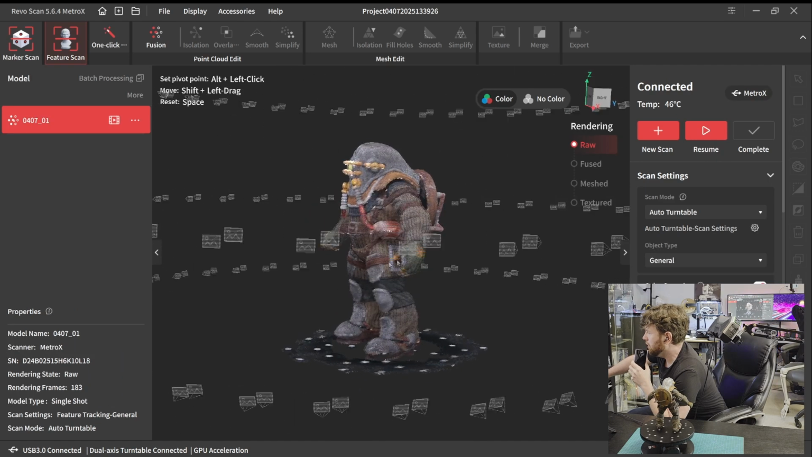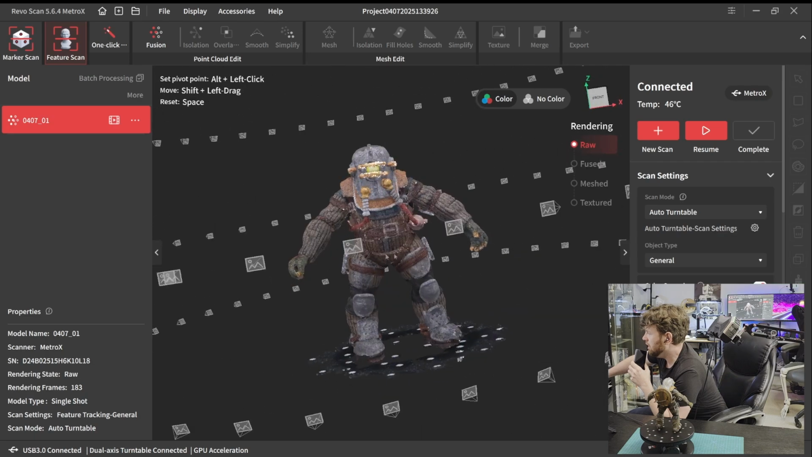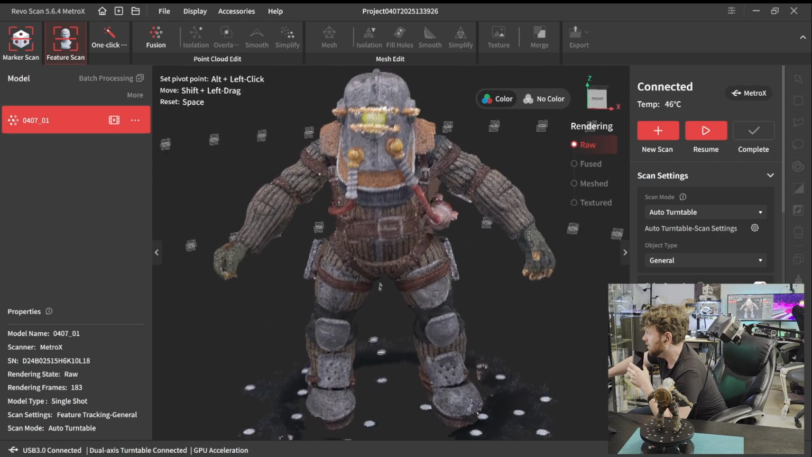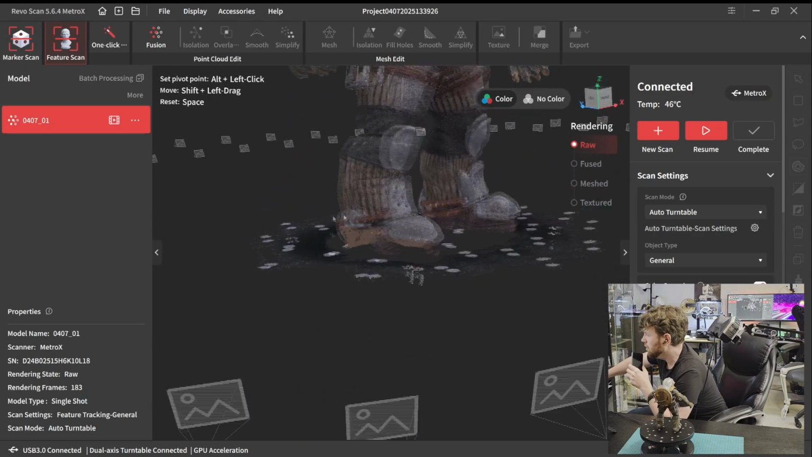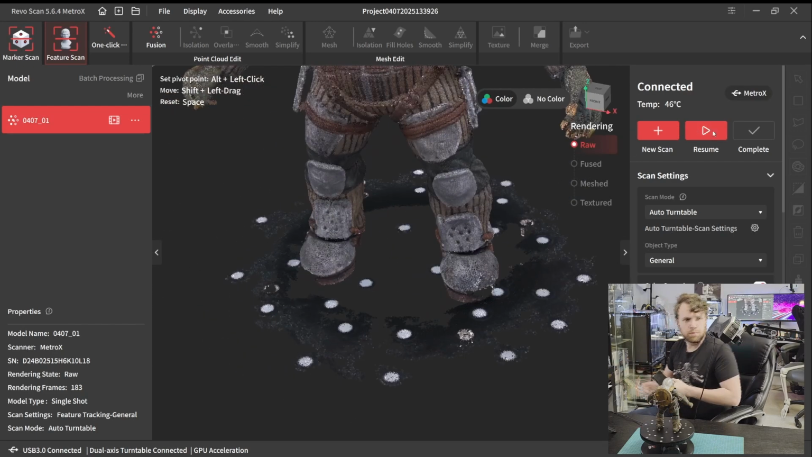Right out the gate, I'm very happy. The color on this is clean, it's consistent. Yeah, this is a good scan. I did miss a little bit of geometry on the feet here. Thankfully, that's easy to fix. Let's hit resume.